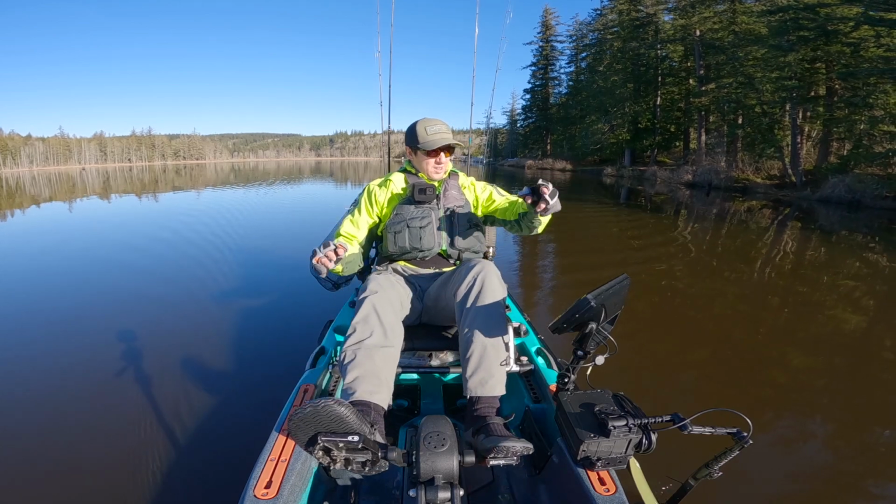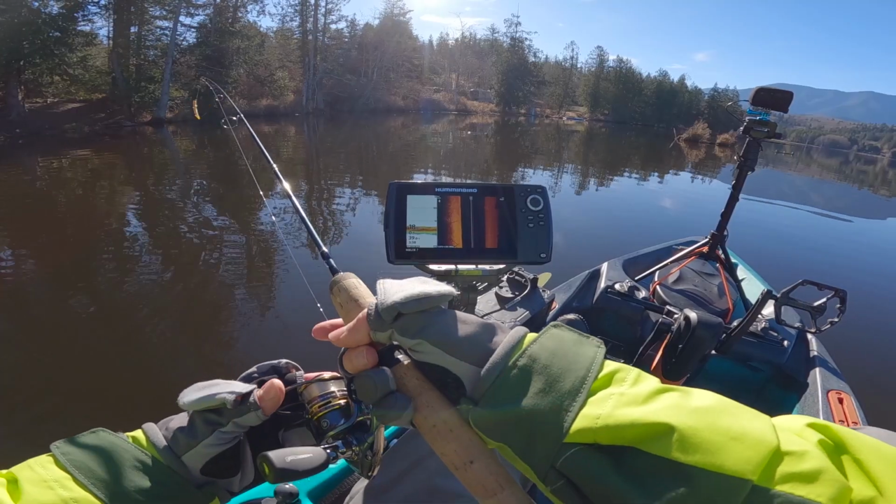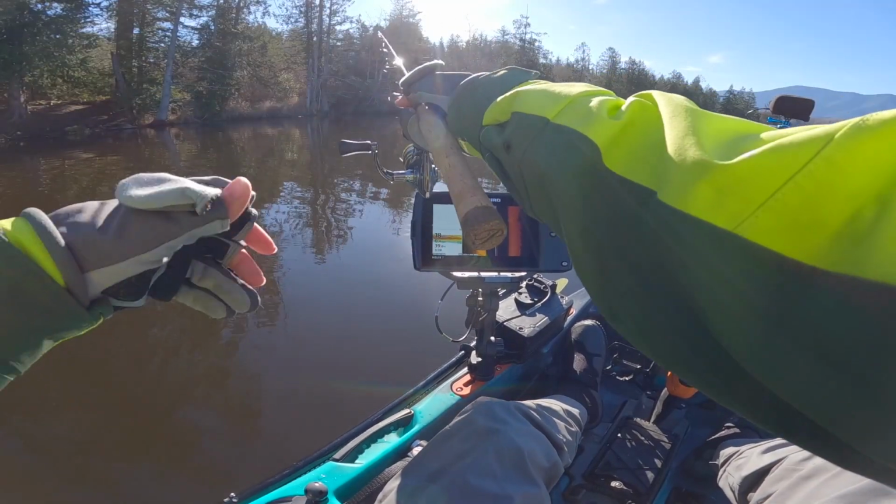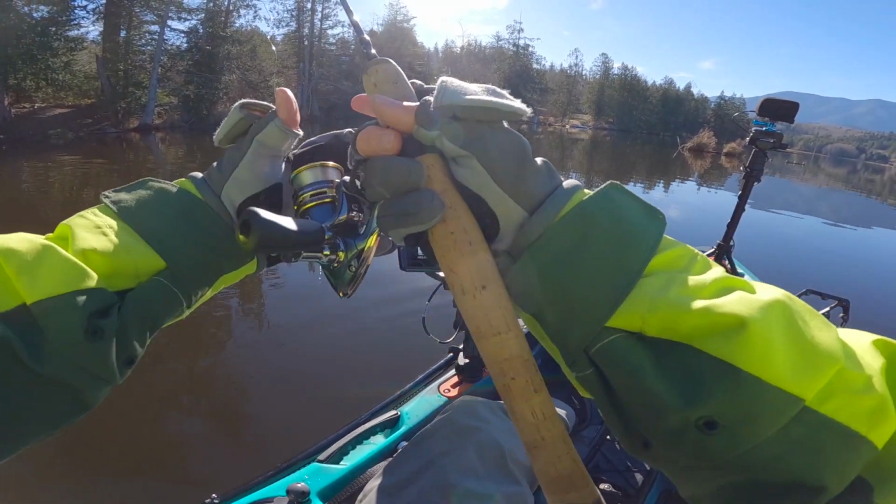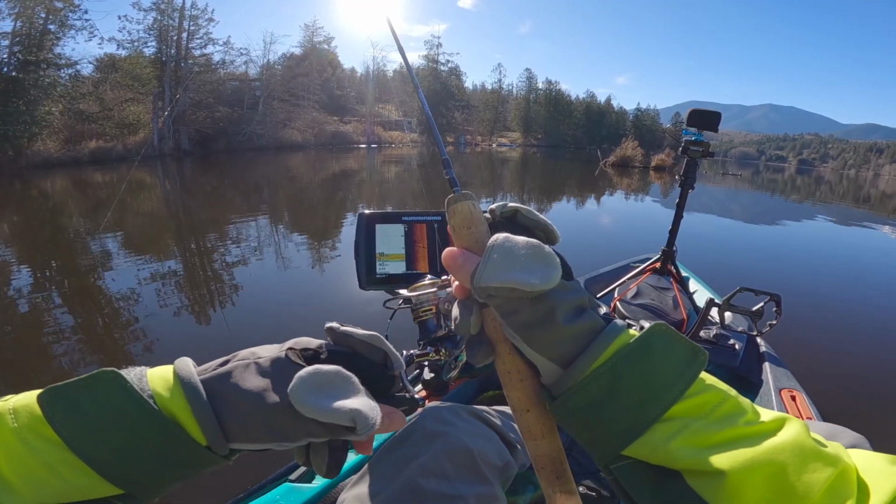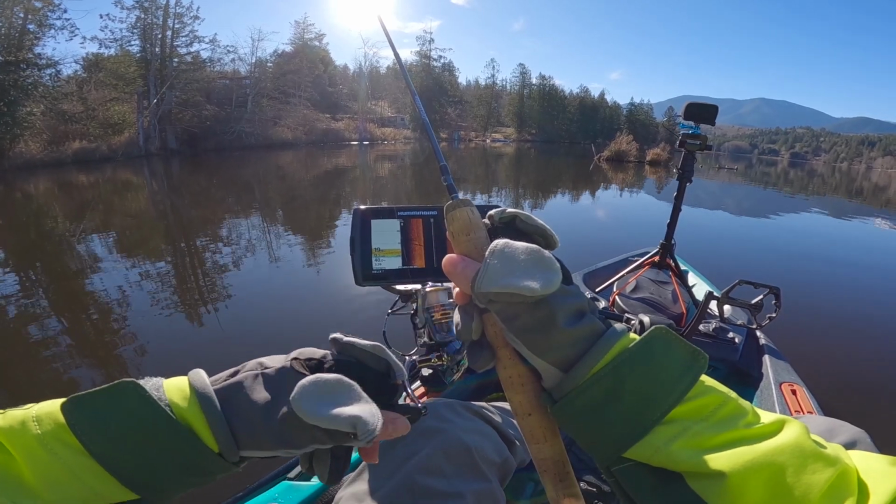But for starters, I think I want to start right here with a little Ned rig. So we're basically just coming back to where I've already seen a fish, and it was hanging out right over here. But right now, I'm just going to kind of go back over a few spots where I saw some fish, and then we'll see if this puppy helps.